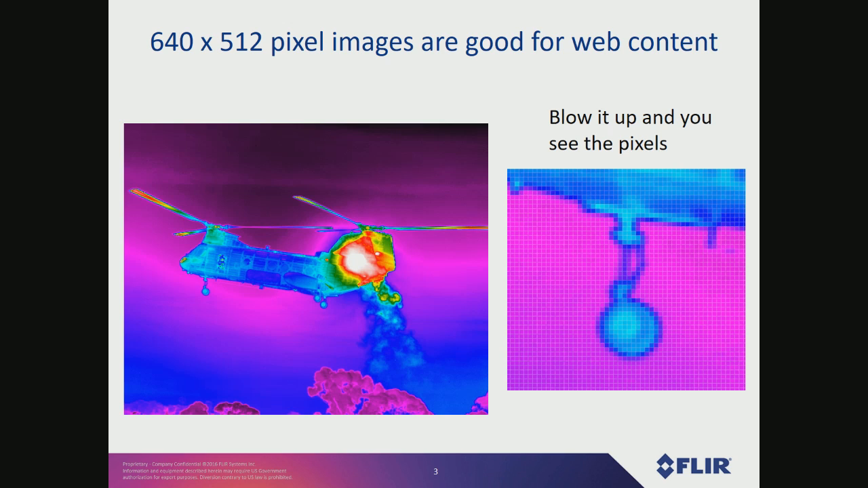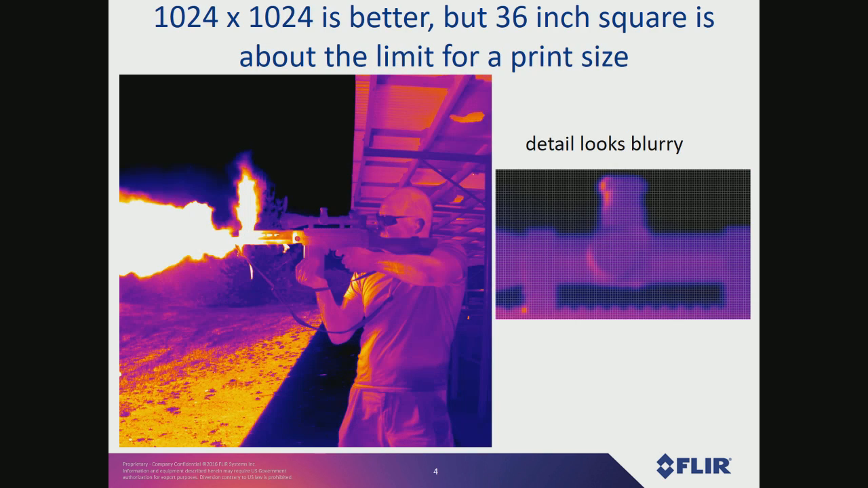So this is a picture that has been used a ton in our marketing over the years. I took this picture 15 years ago with a 640 by 512 camera. It's a Chinook helicopter. It's a nice image, and it's really good for web content, but if you blow it up big, you really start to see the pixels. You can see the pixels on the front landing gear there. It's real obvious how pixelated it is. So if you try to print this bigger than maybe 2 feet wide, you really start to see some pixelation or certainly some blurring.